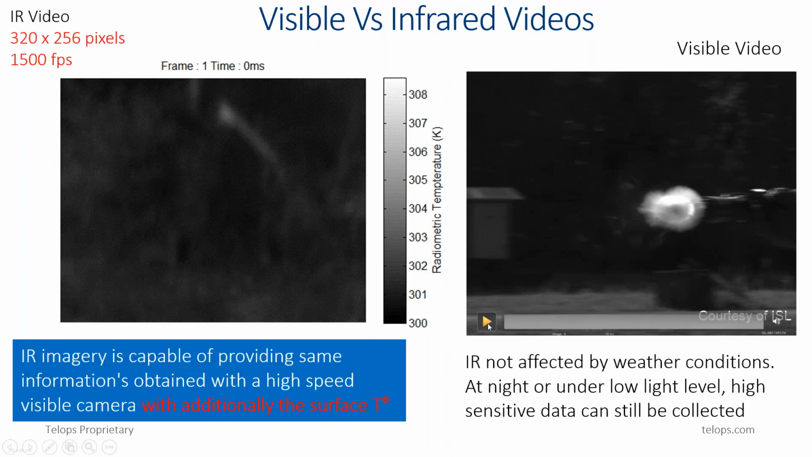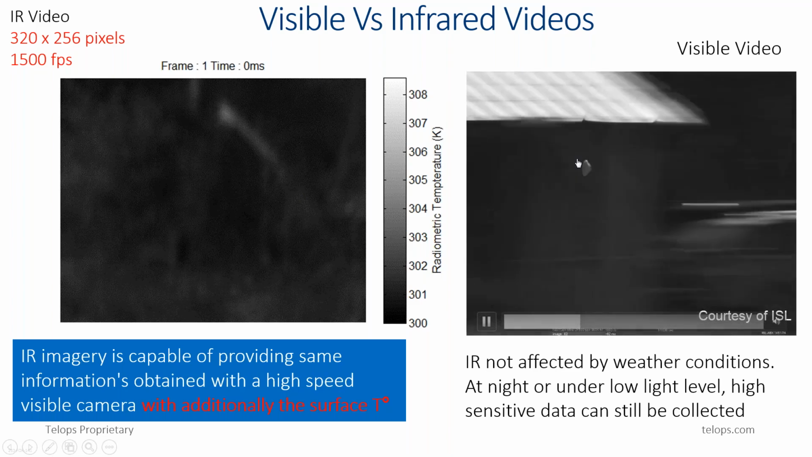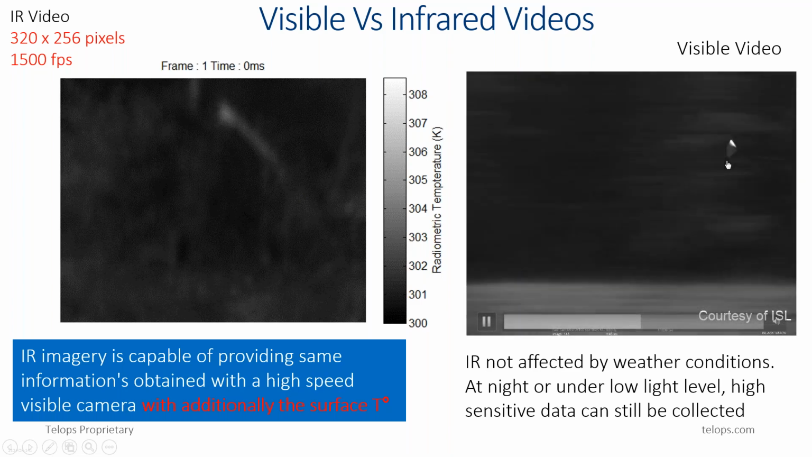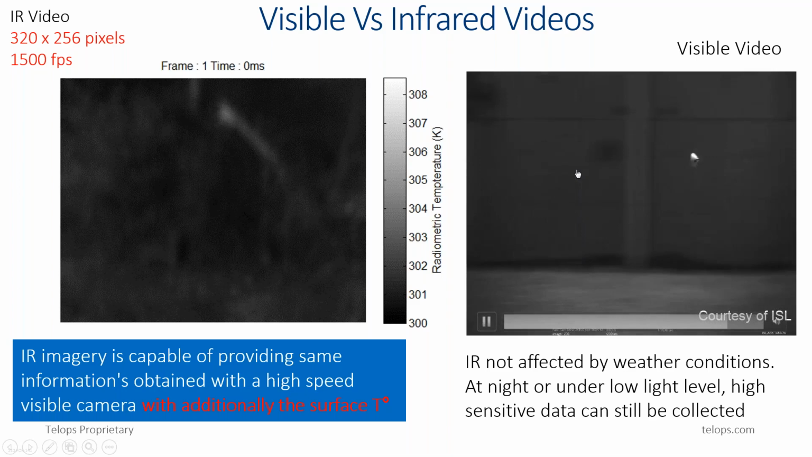Now this is the visible video. You can see that video there. I can play it until the end. There you will see the tracking. There I will get back to commenting on the data collected there and the launching.